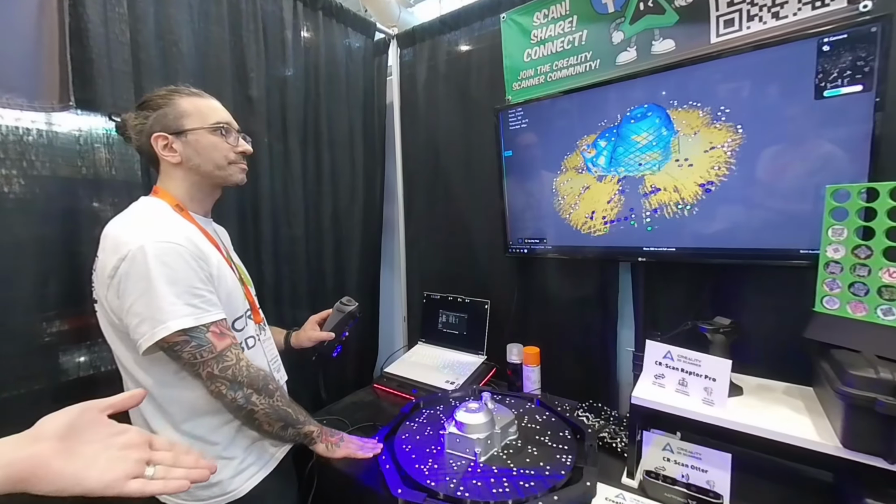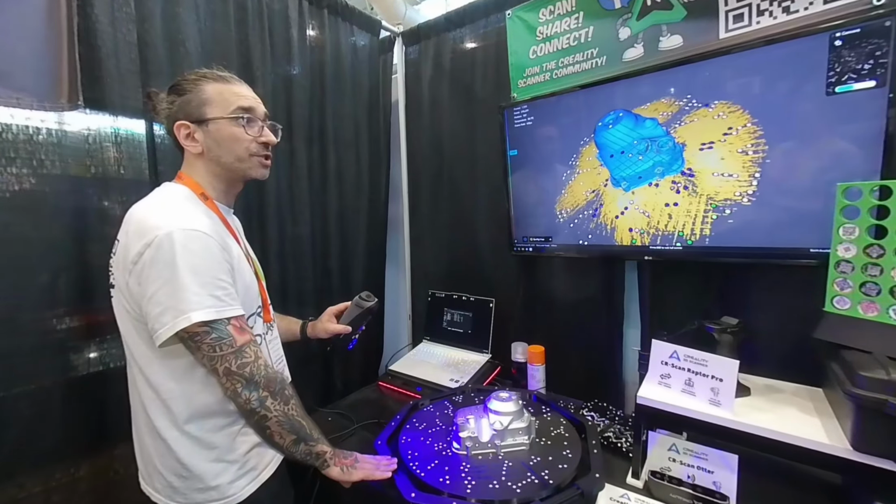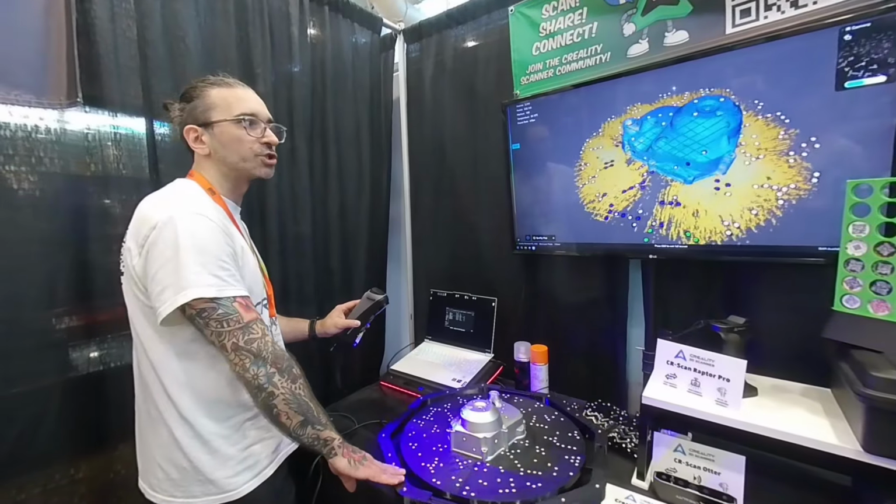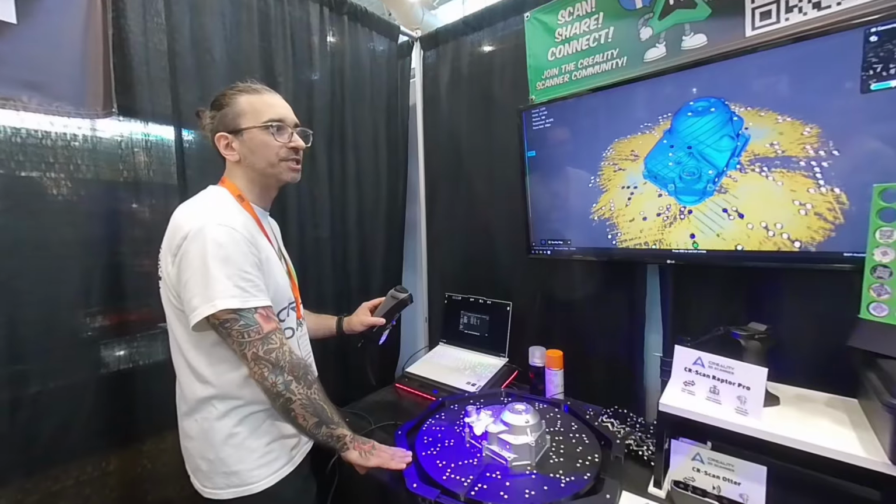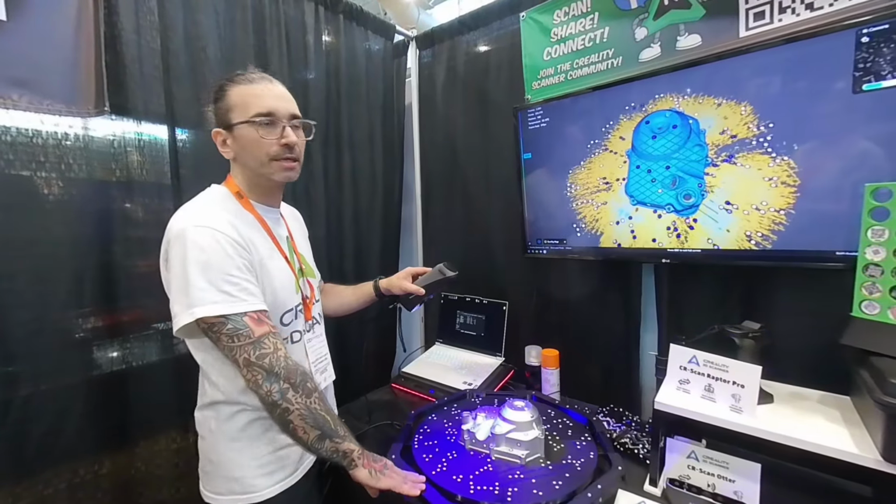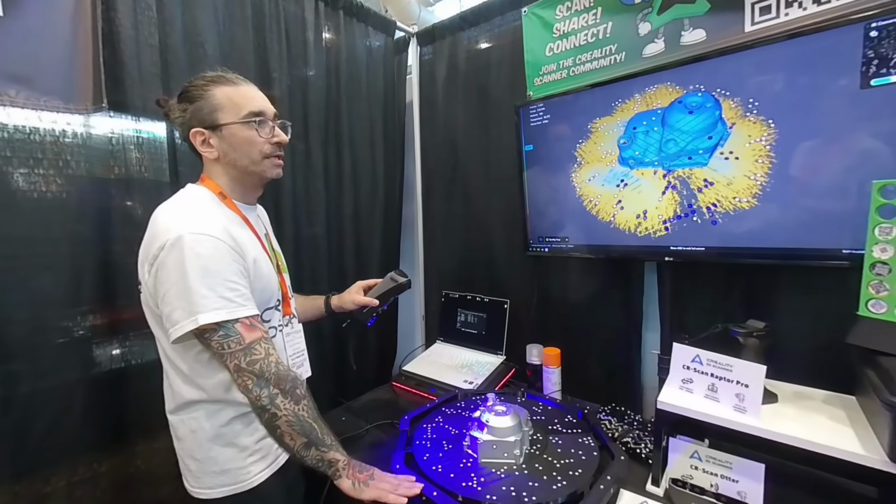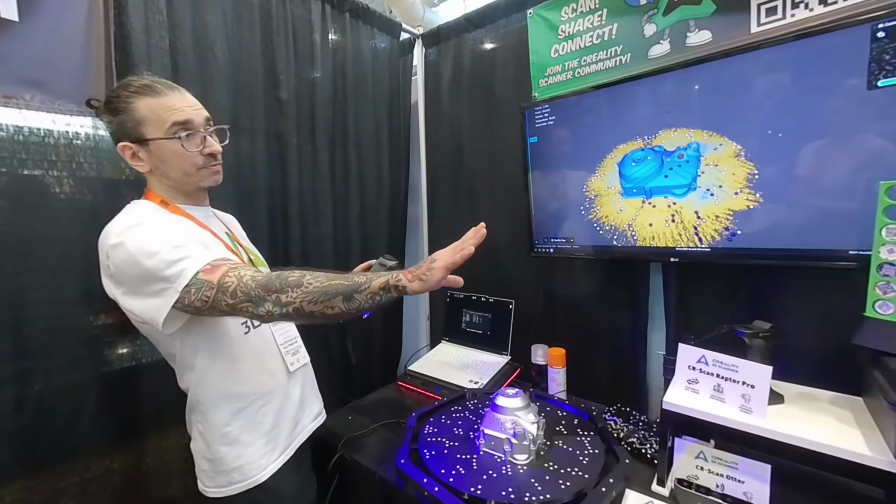And that's a shiny surface too. It'll pick up shiny surfaces, reflective surfaces, if you put a little bit of scan spray on there. But typically scanners really struggle with black. That is not the limitation of laser scanners. You're able to scan black objects, shiny black objects, with a little bit of work. But as you can see, we're just about done here.